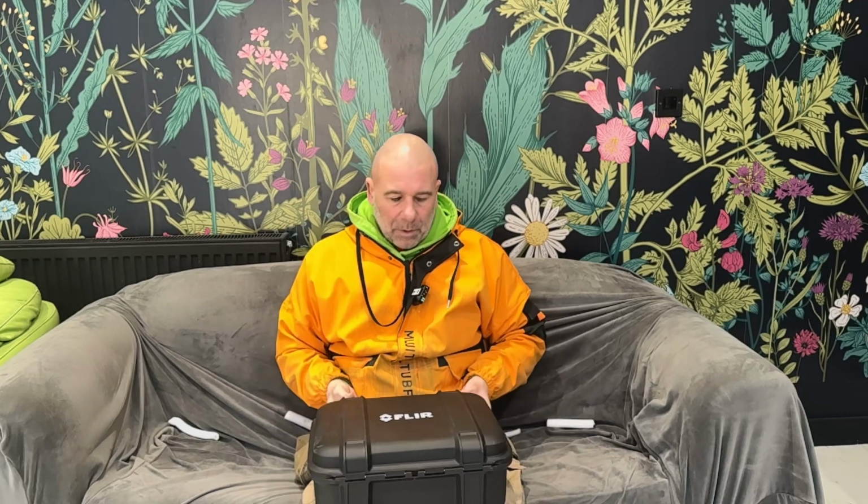But there were issues with buying it. I bought it in good faith, and the company that I bought it off missold it, and I can't be asked to send it back. So that's what I'm like. So because I've used it, I might mention bits about it later on, but I want this to be about this camera, like I said.